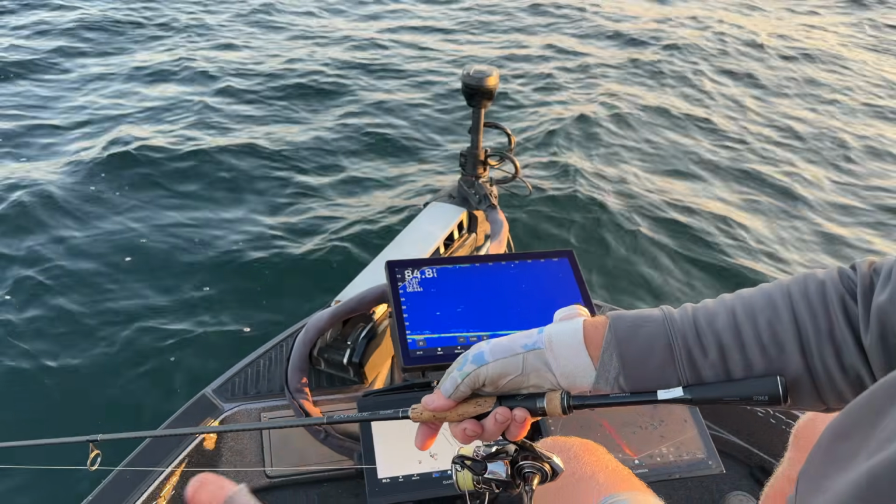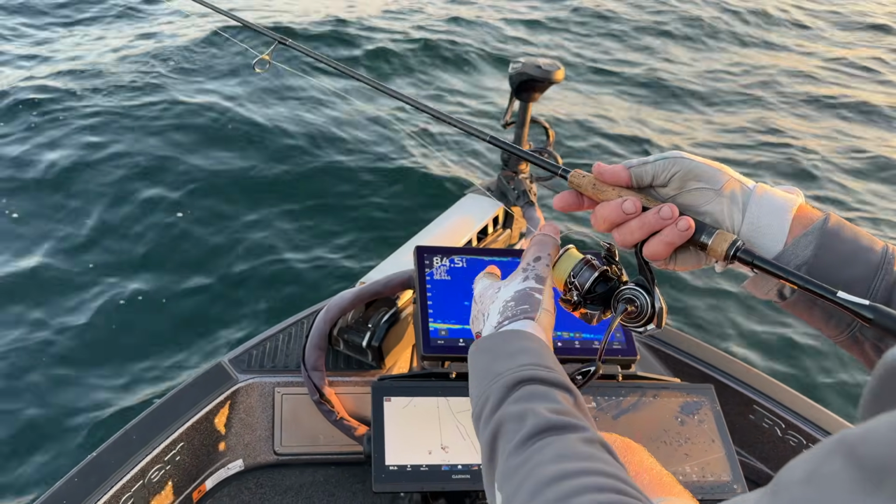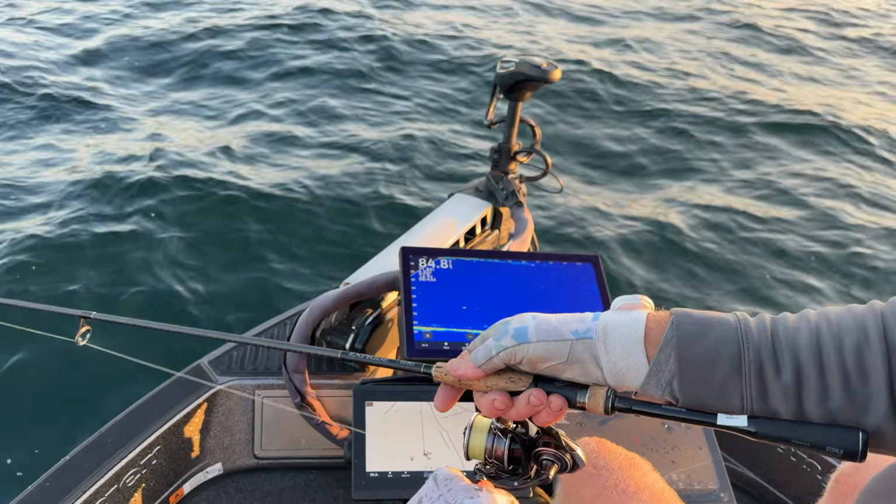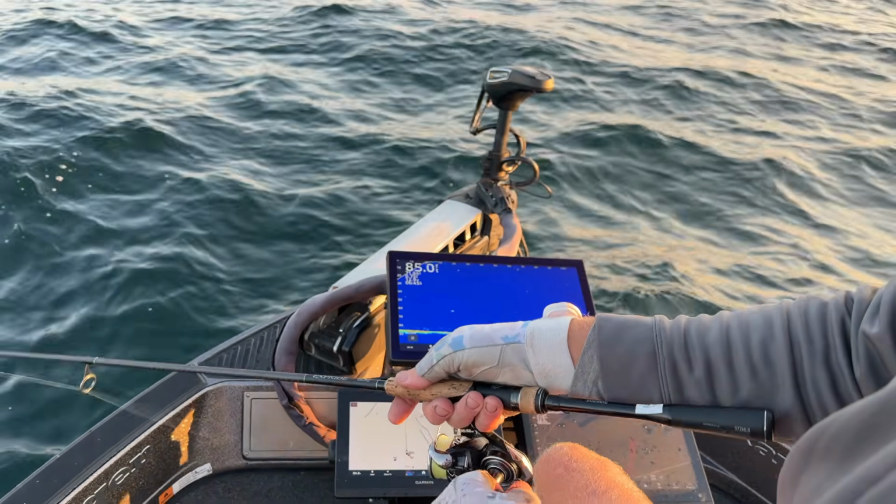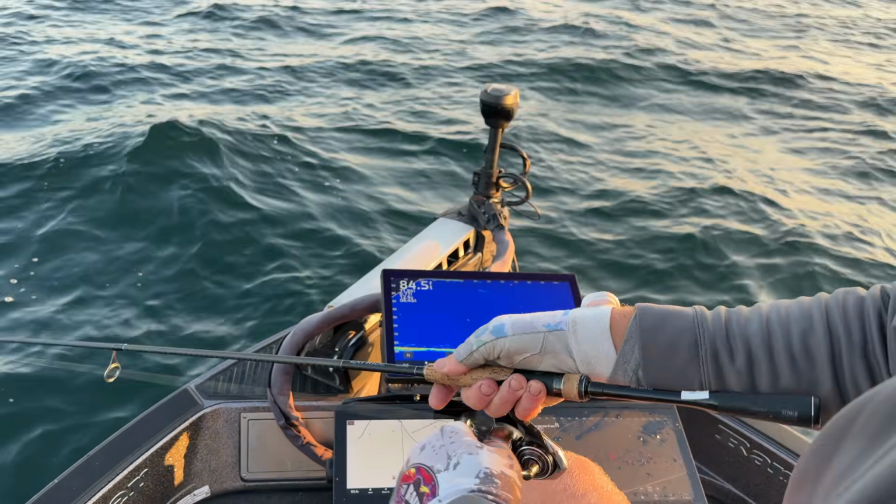Again, current. You can see it right now where my line is directly under the boat. And unfortunately, this fish is now behind us. I'm going to have a tough time getting him to come up and commit with that drag. So we'll just see if I can get him. Here he comes.